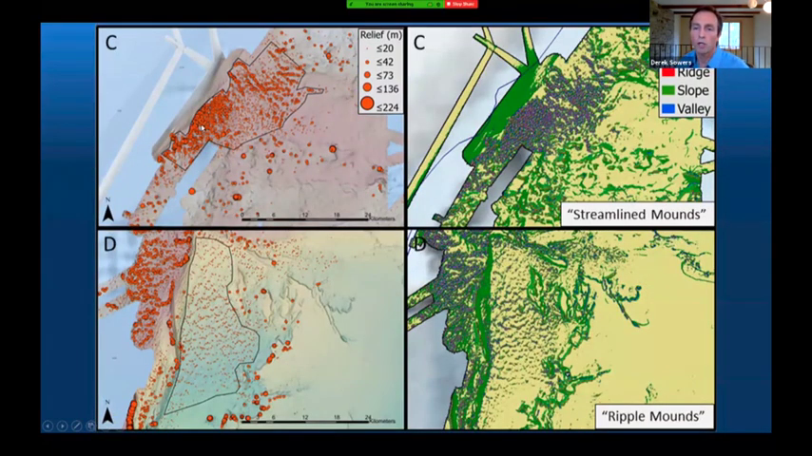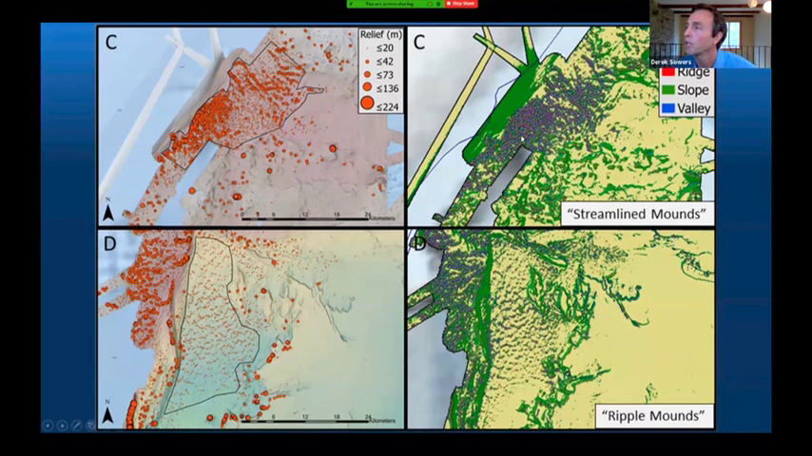Area C, we call streamlined mounds as a nickname. It shows very tight clustering of mounds that are also directionally oriented with an elongated morphology. It's hard to see in this image, but you can see the tight clustering of the mounds in the image on the left. The next area below, ripple mounds.